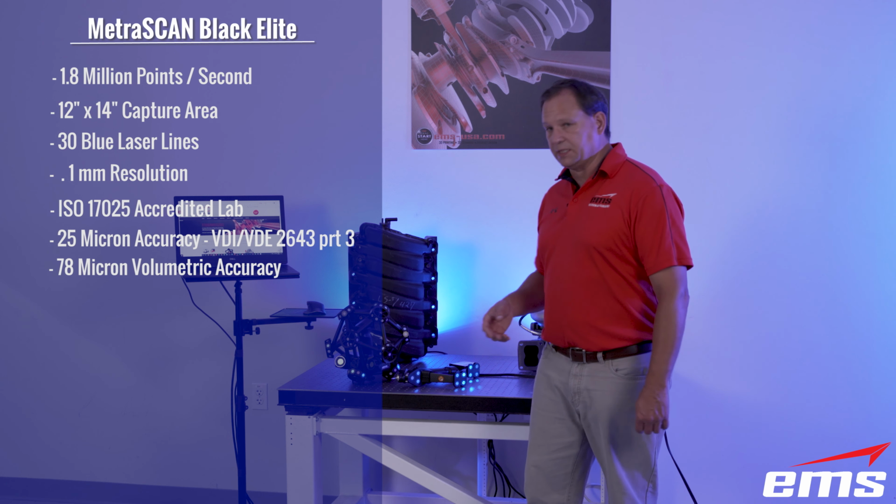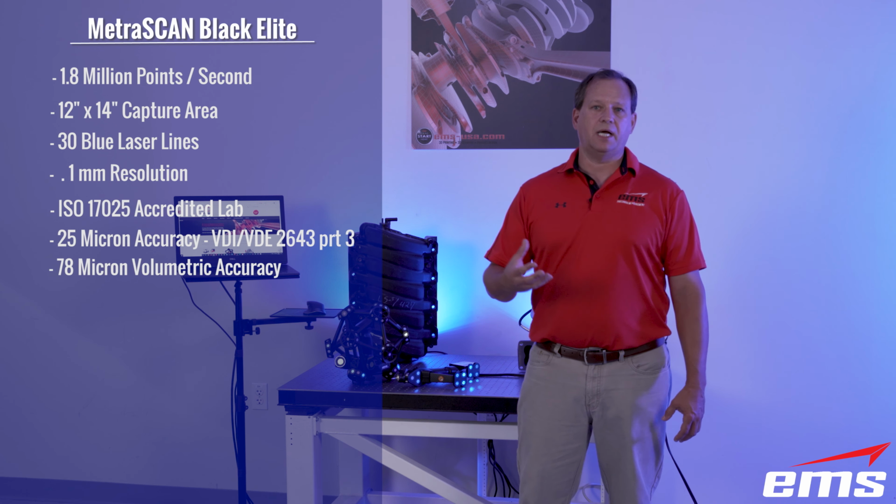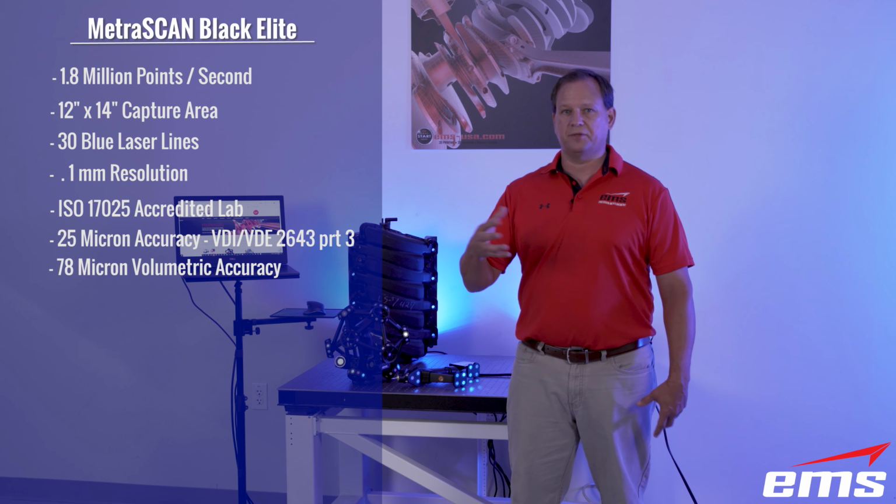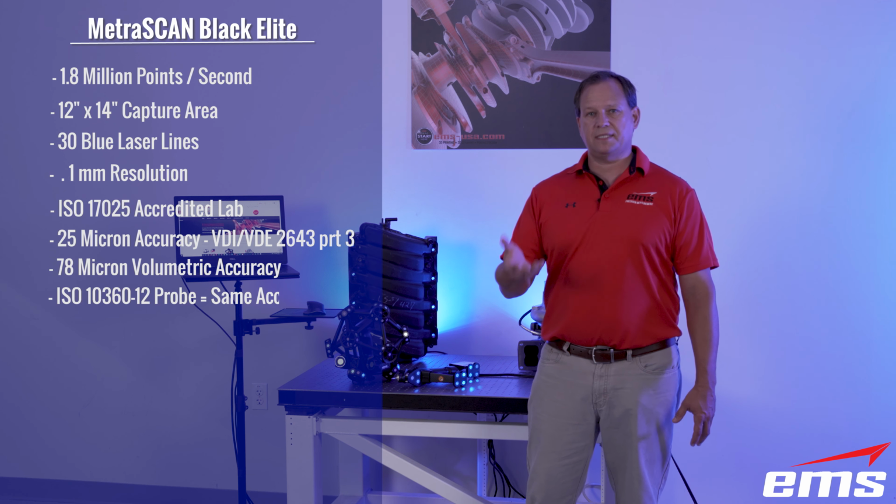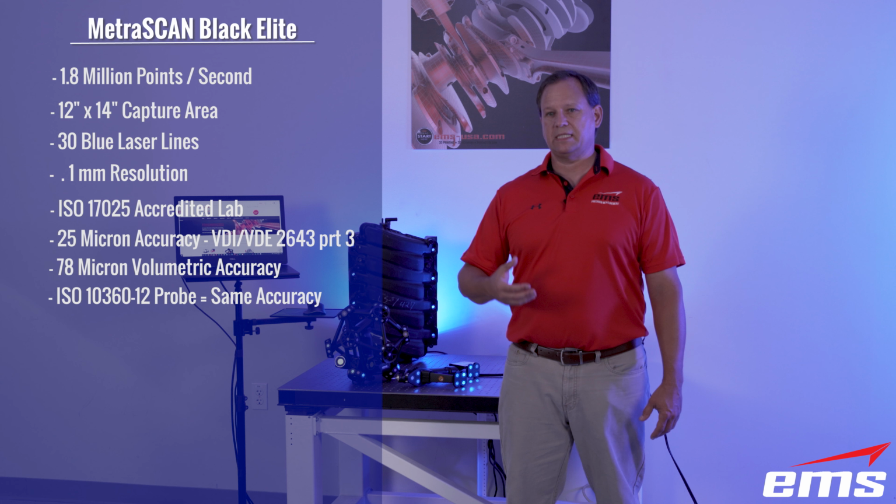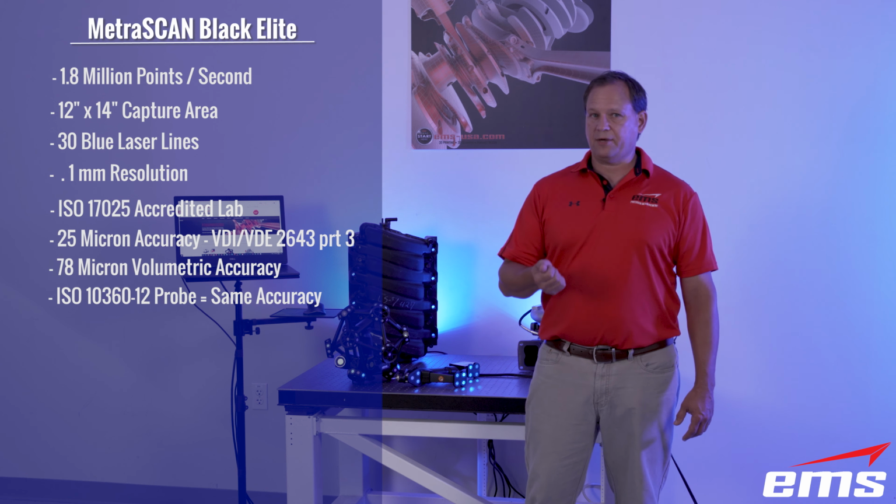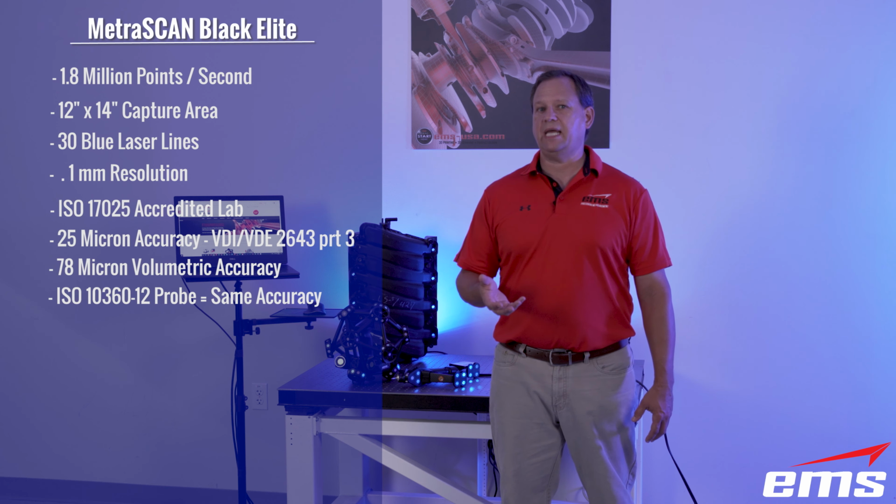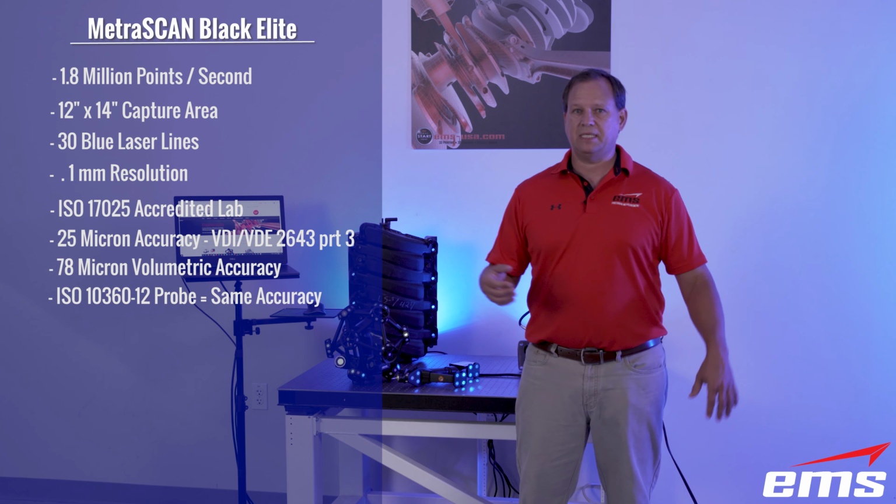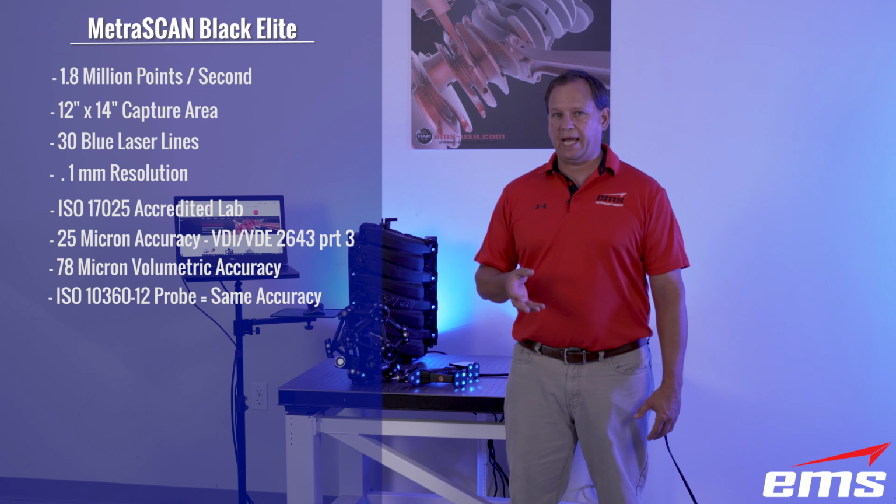Now let's talk about the probe. The probe falls under a different standard, usually done for CMMs and any kind of contact measuring probing system, and that's the ISO 10360-12 standard, and it's pretty much the same specs. Accuracy within 25 microns, volumetric accuracy within 78 microns, and again in that big 16 meter volume. So again, very, very accurate.